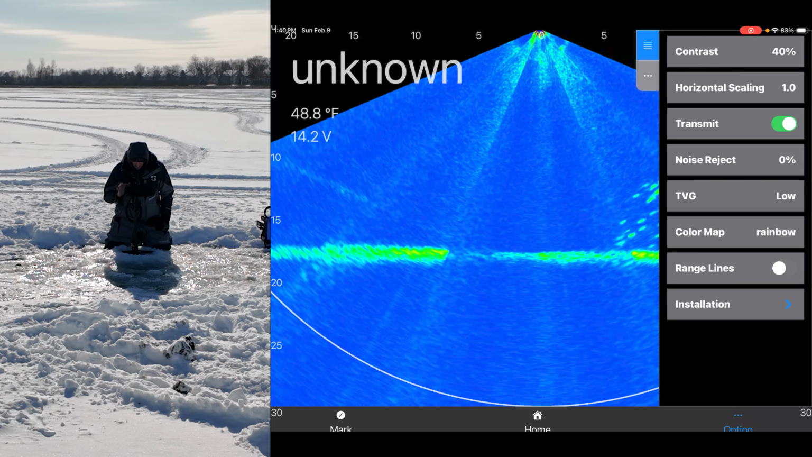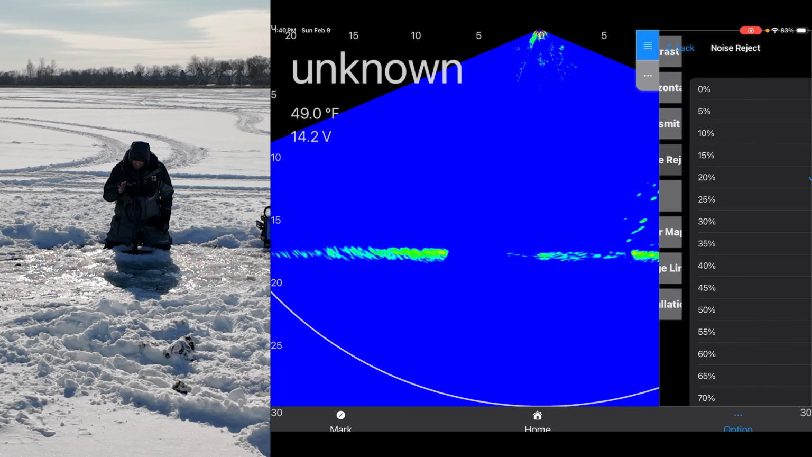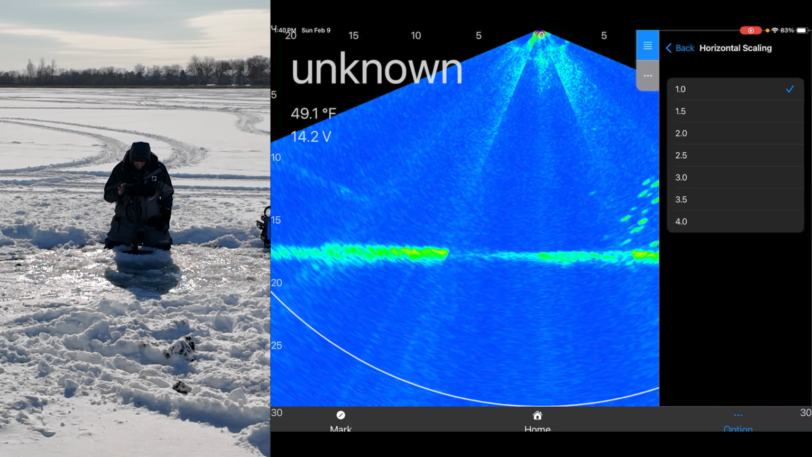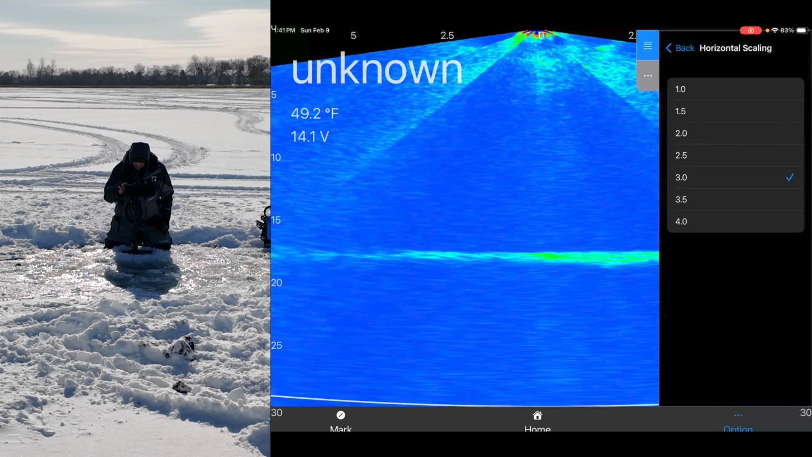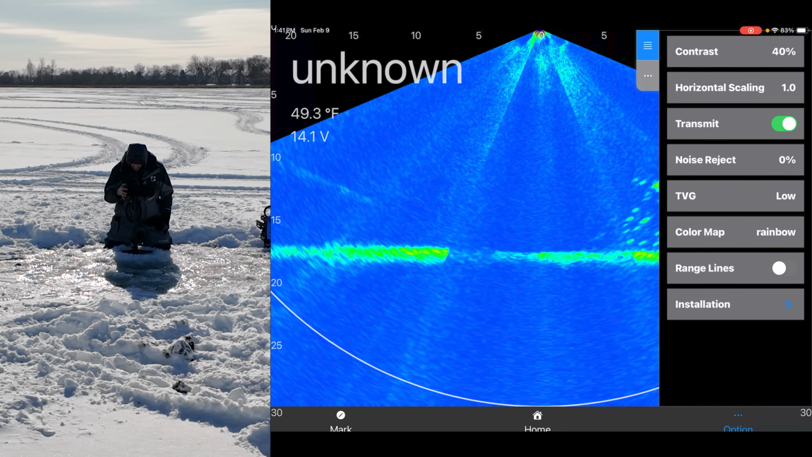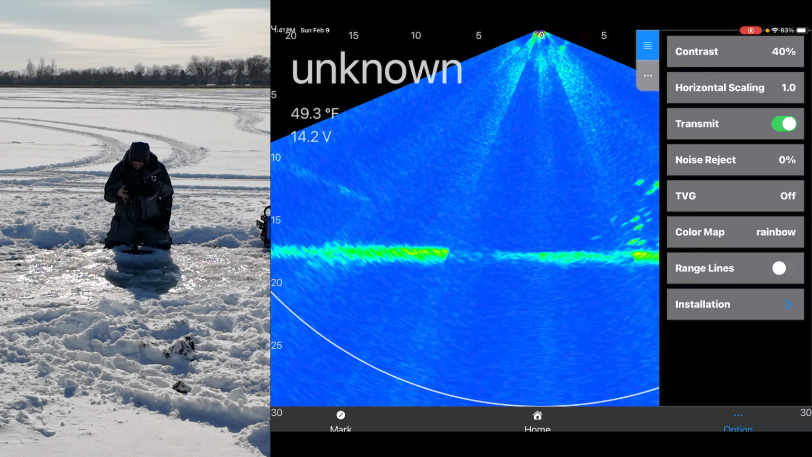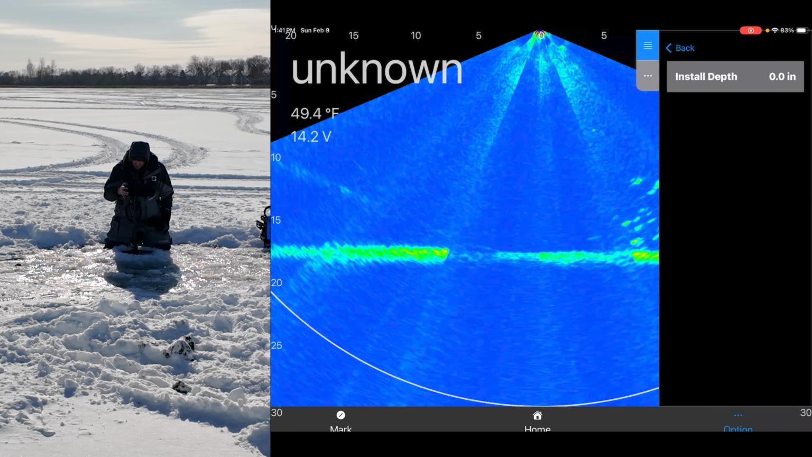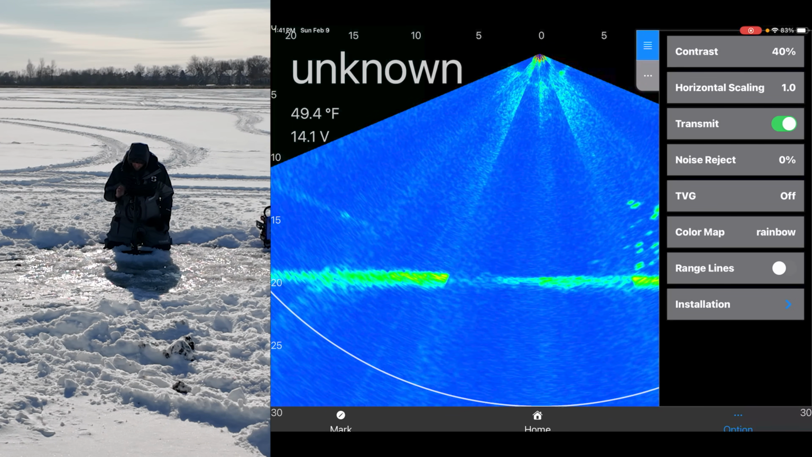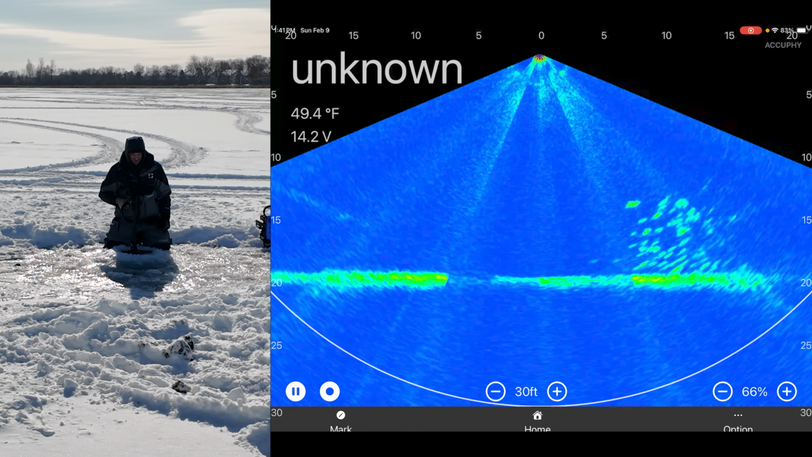So we're gonna put this, I think at 40 is what we had it before. Noise reject we left off. Horizontal scaling. I don't know what that is. Leave it at 1. Noise reject off, TVG low. We'll turn TVG off. Range lines off. Install depth. We're about 2 feet deep. And there we go. So that's what we're working with. We can see fish down there.